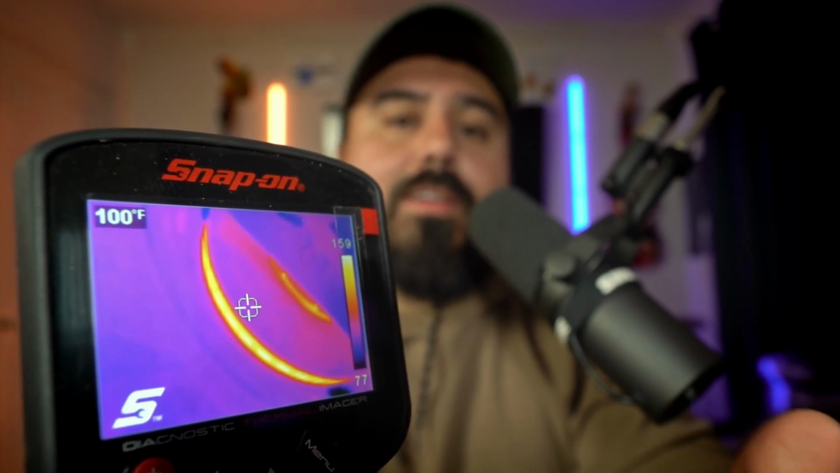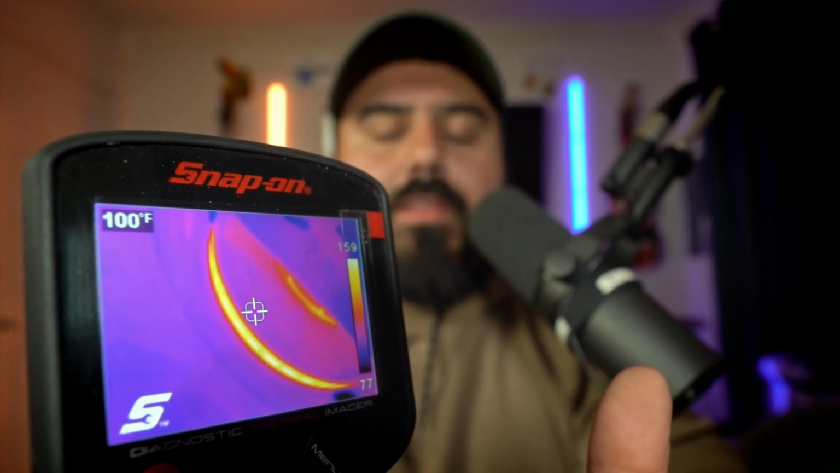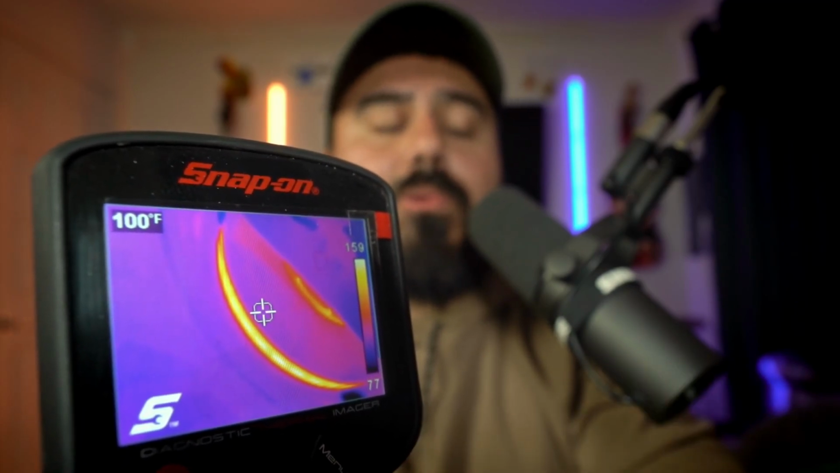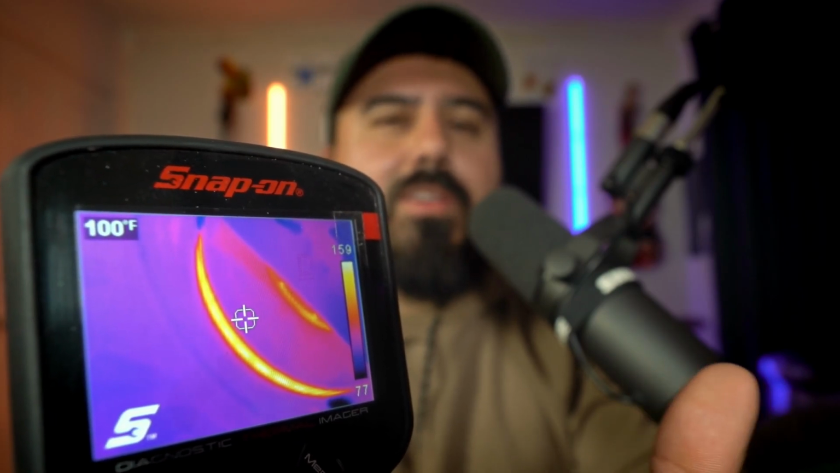So this is how I specifically used this tool at work, and it did come in clutch. We were wondering why there was shimmy on the steering system, and well, you can start tearing stuff apart to start examining it, or you could pull out this tool. And as you can see, the rotor after a road test was about 100 degrees Fahrenheit, but you look at the curbside rotor and it's like, holy crap, that thing's 63 degrees hotter.